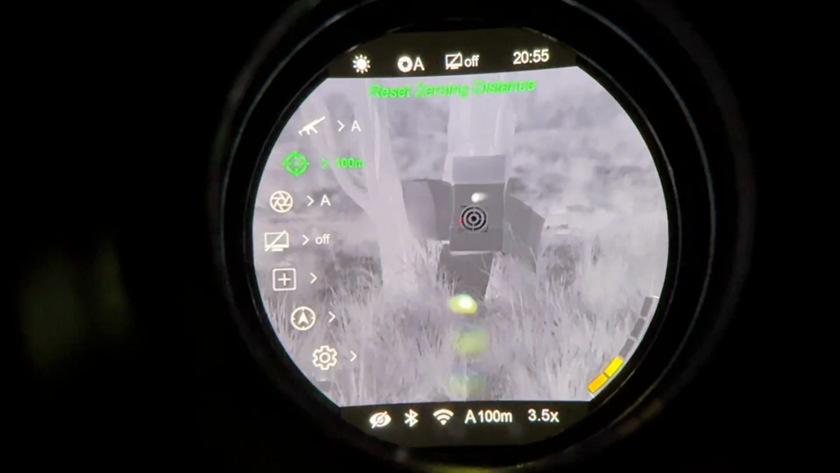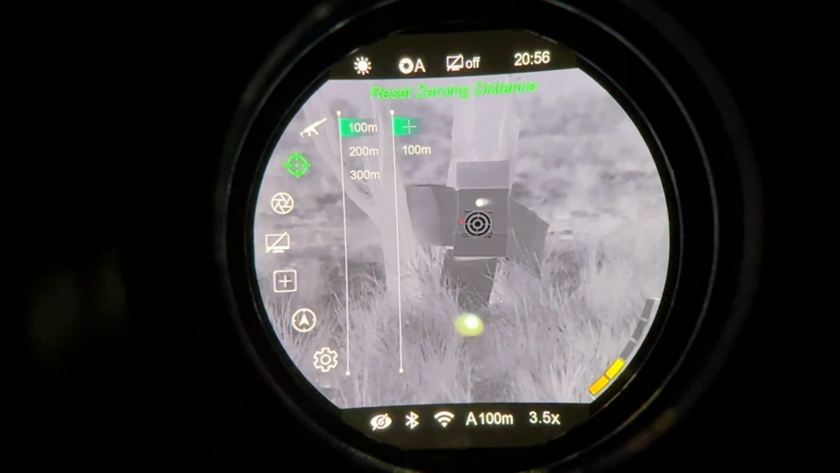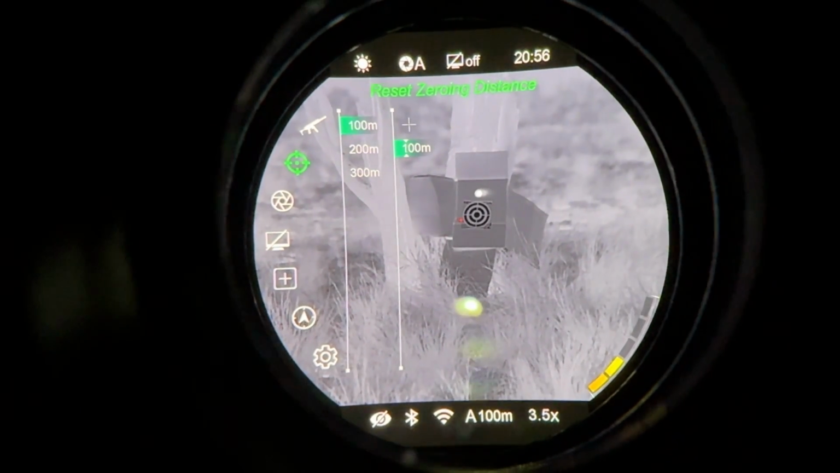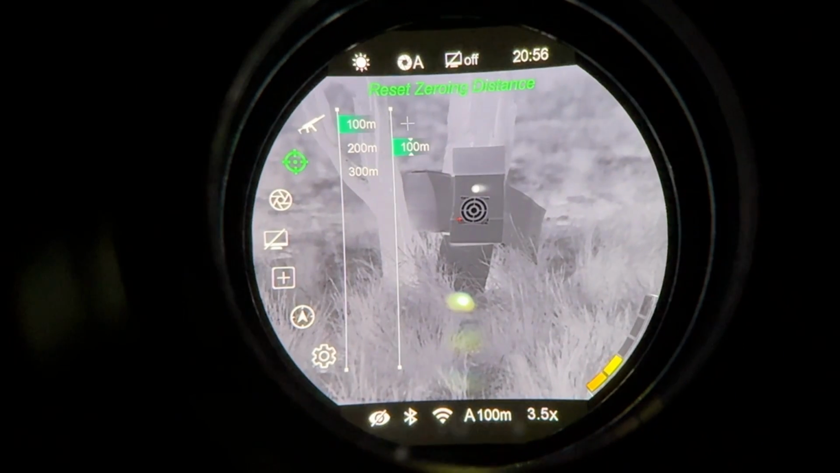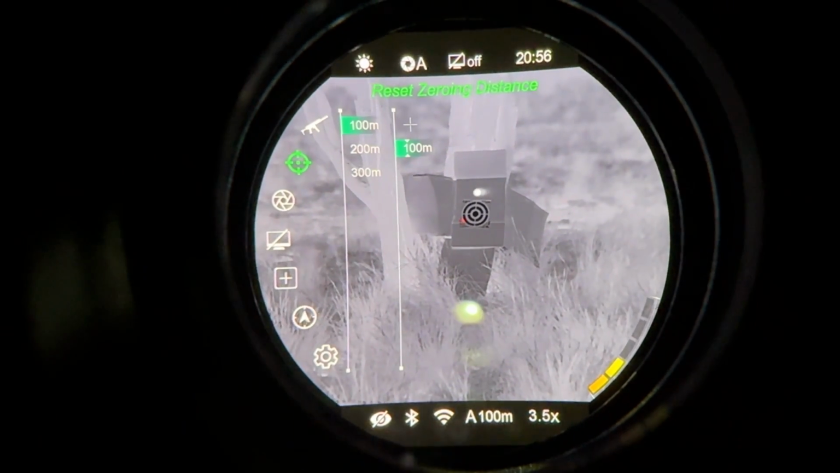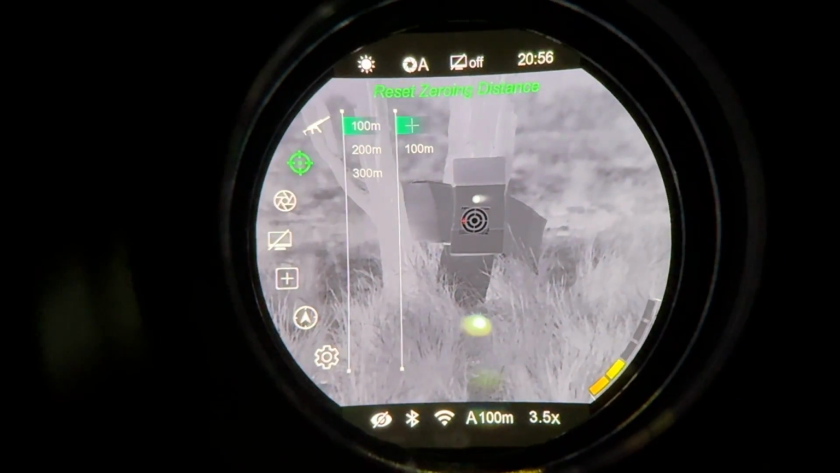center there. Now briefly before I go, if you go in here and you scroll down to the 100 meters, that's how you can actually adjust it. And if you keep pressing your menu button, it'll cycle through the numbers there, and if you press and hold, it'll move out of it.